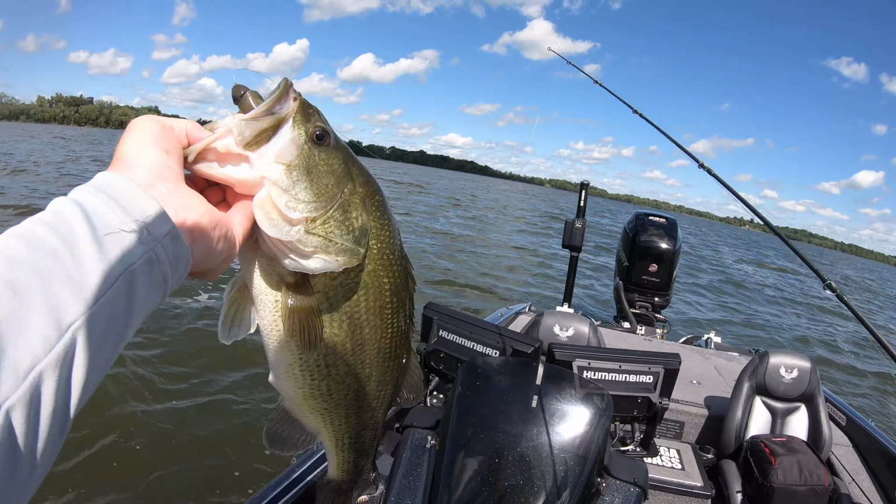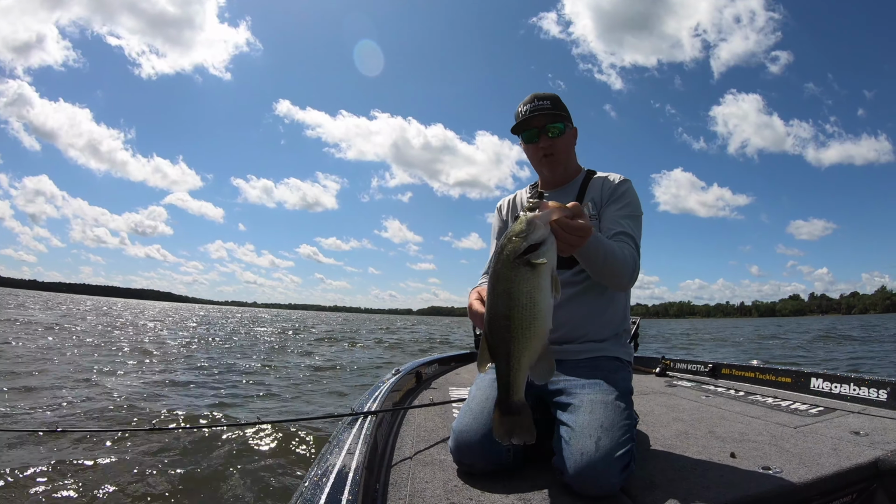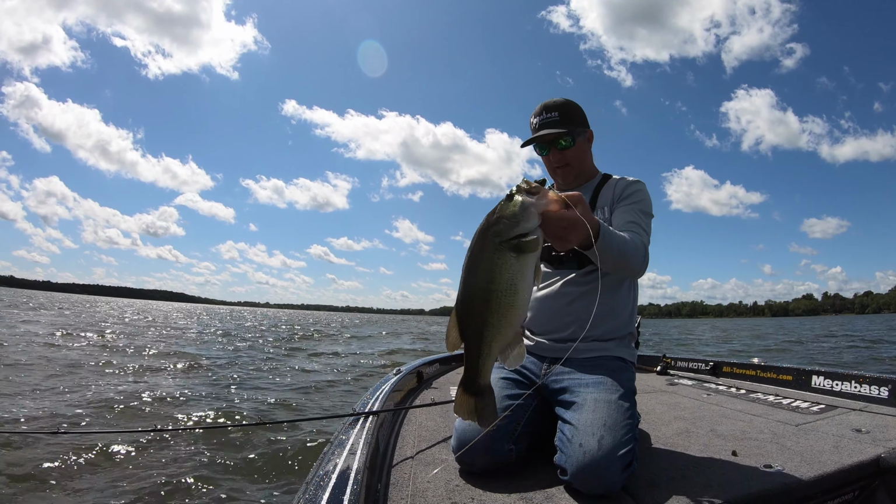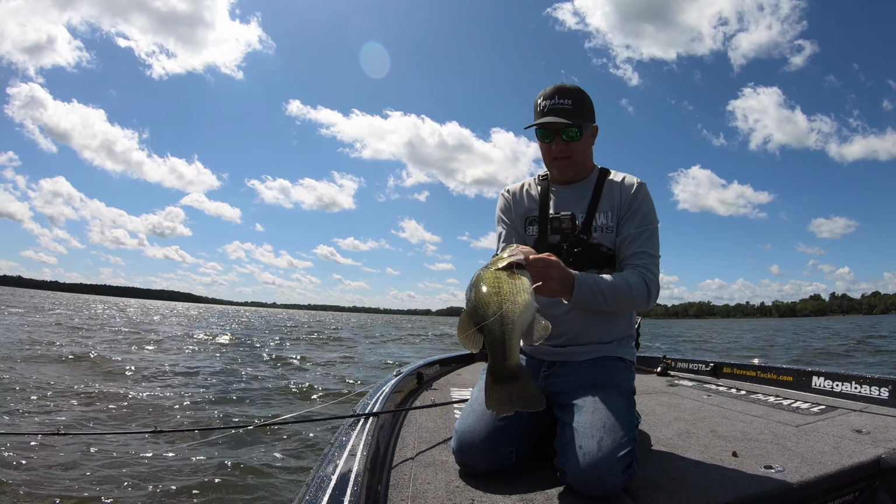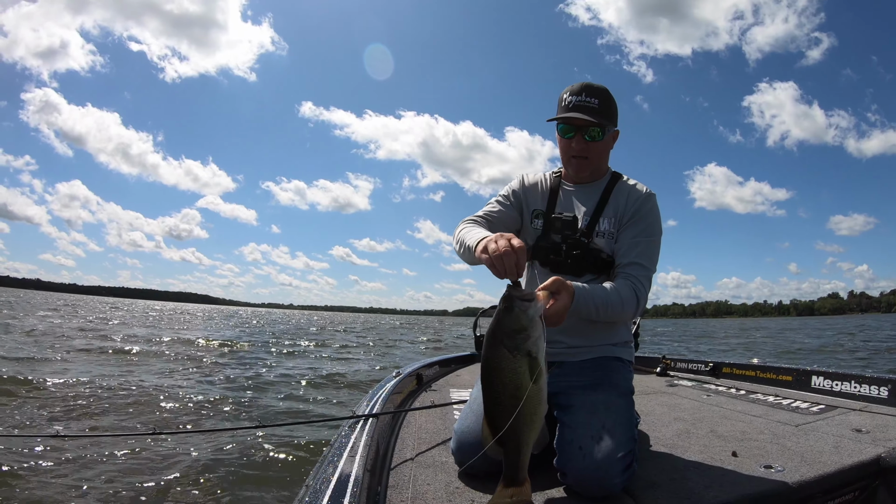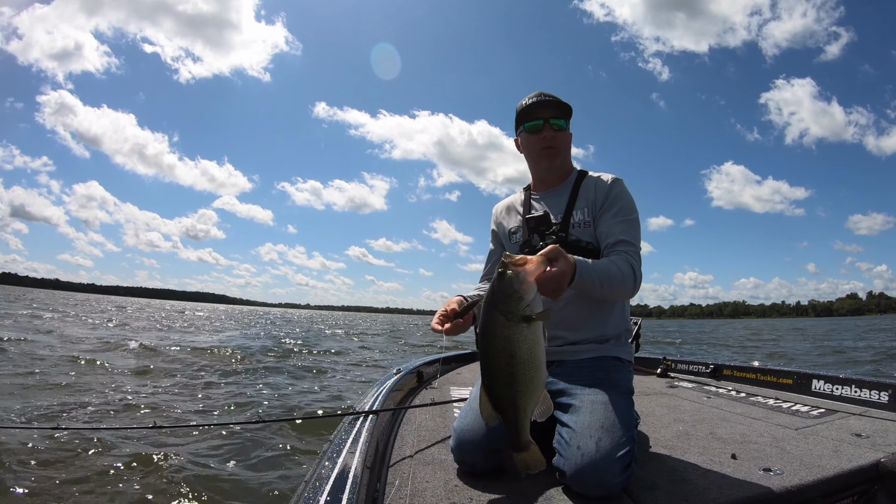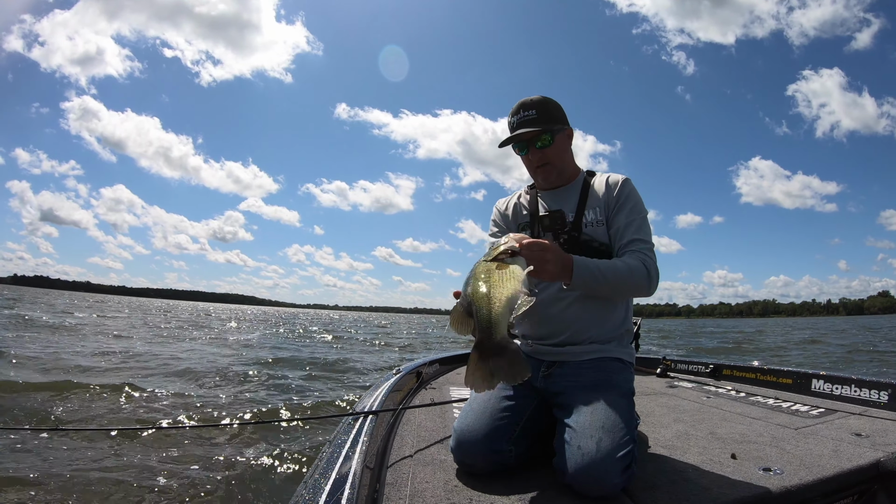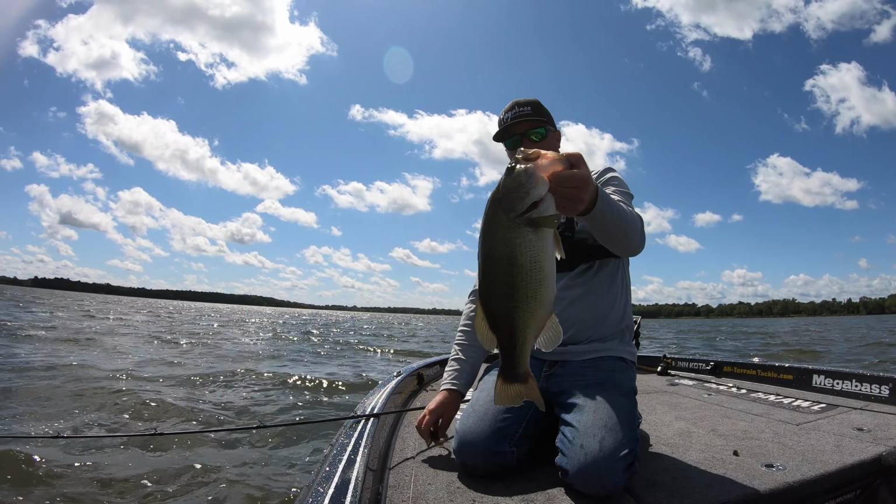Fat bass. That was on top of the shallowest rocks on this spot with a little bit of weed clump around it. Slowly reeling that spark shad across the top. And it's only 5 to 6 feet on top, but like 13 to 15 around the rest of it. And it was right on top of there and just smoked it.